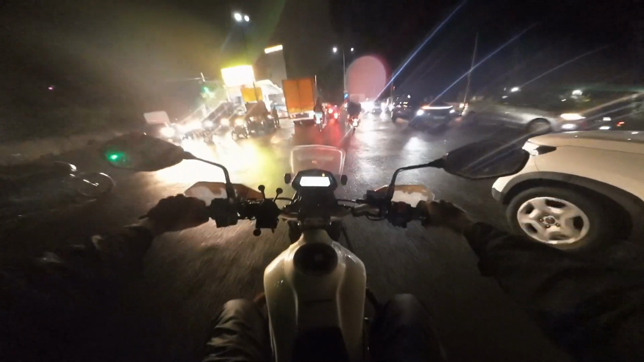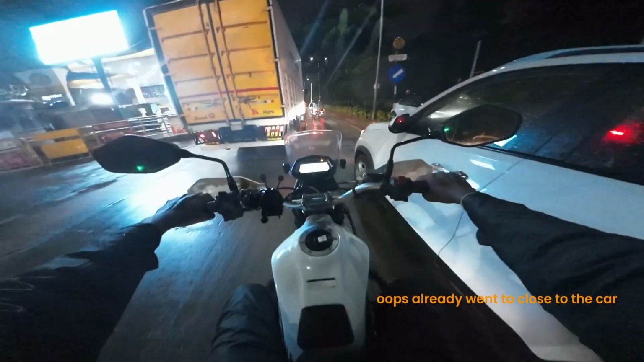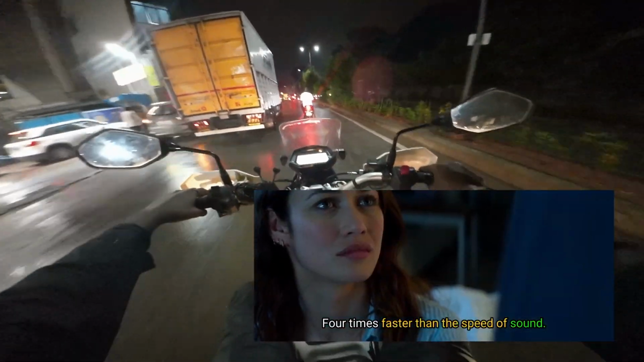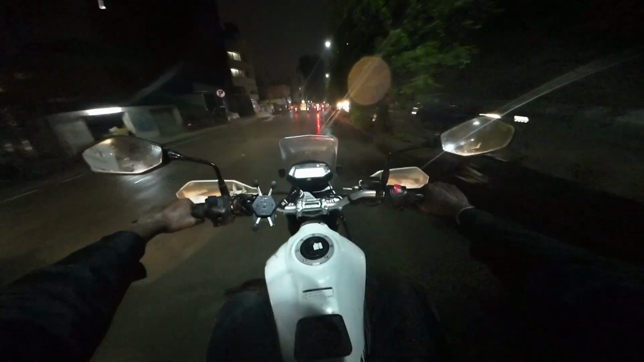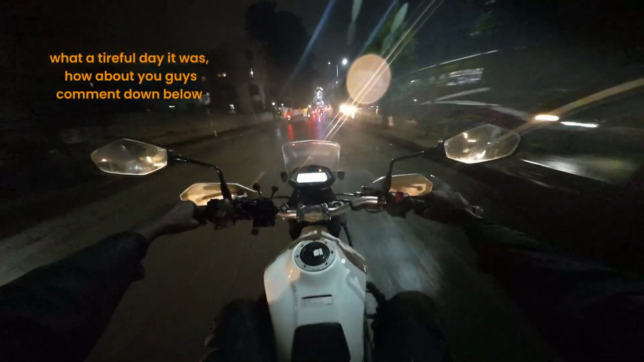City lights blink like stars on the ground. Wheels spinning fast, no time to slow down. 4 times faster than the speed of sound. Breeze is sharp, it cuts through the dark. Street signs flash, they whisper my name.